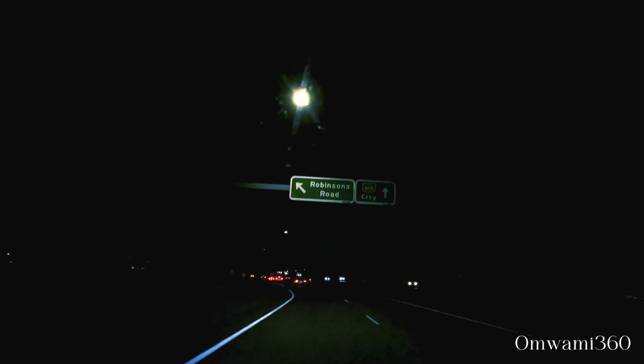GPS today is shit, man. So still on the M80. Saturday evening, Saturday night.